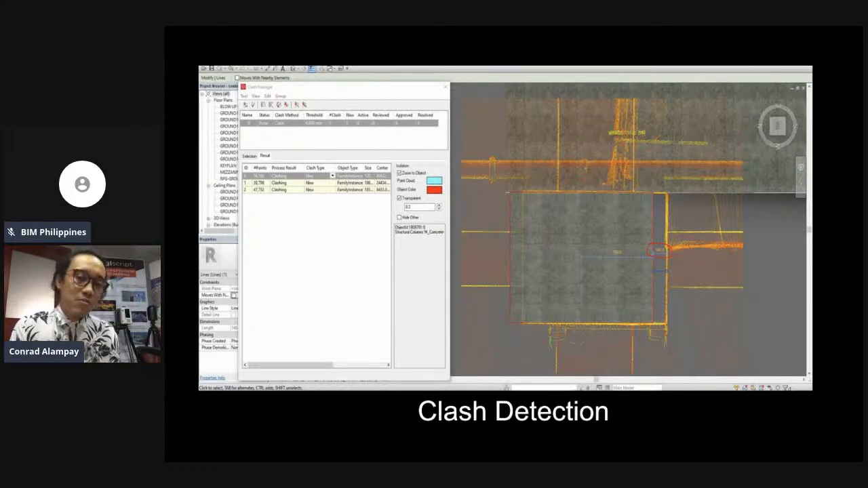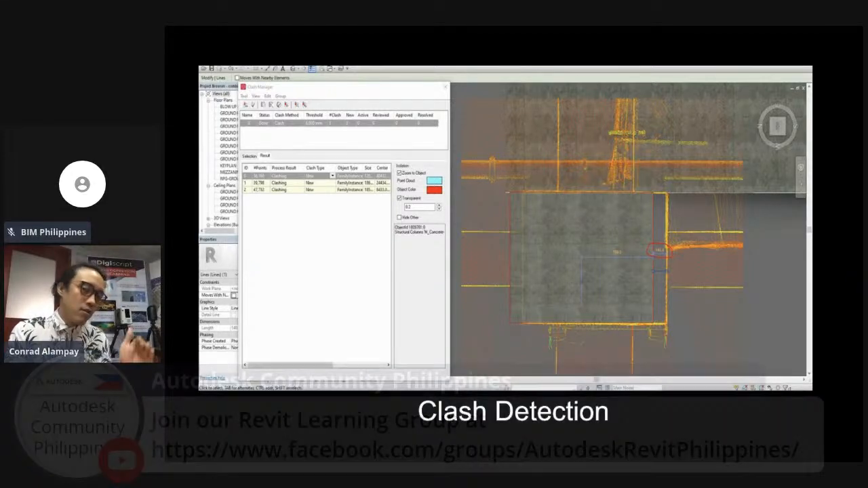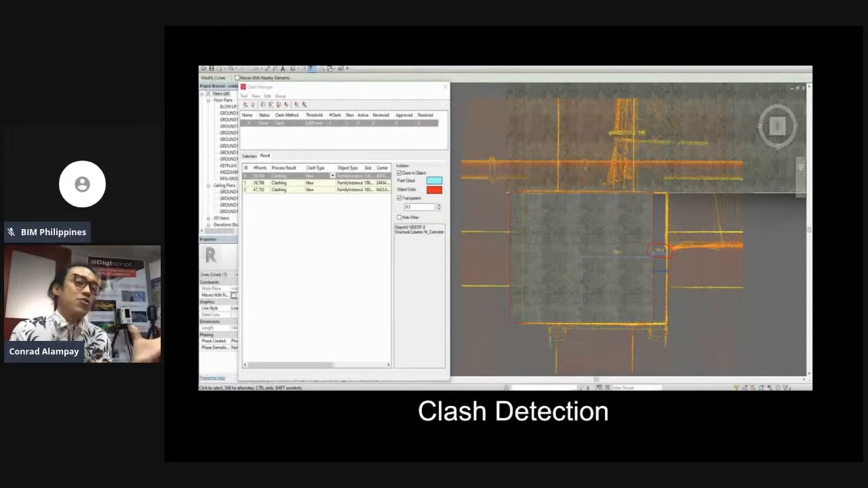Before other consultants like MEPF, structural, and others install, we scan, show the actual, and overlay your design model. That's when we can already find out, to prevent those kinds of issues. So that's another benefit of scan to BIM.